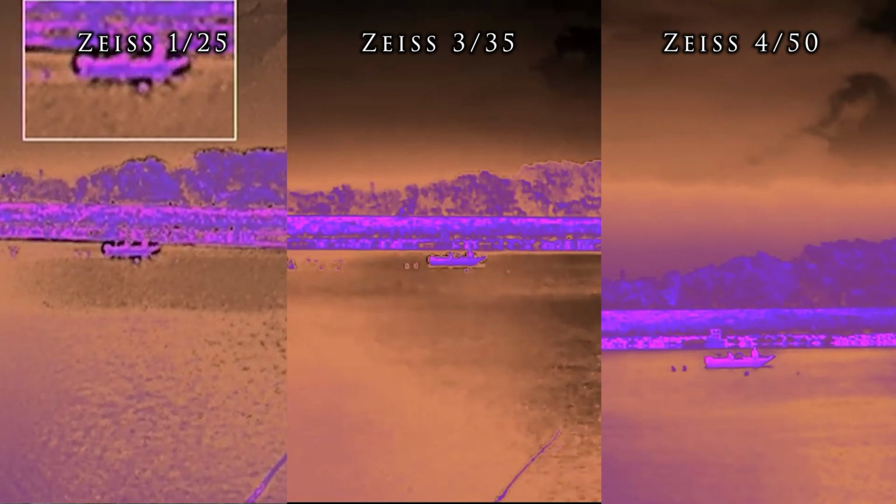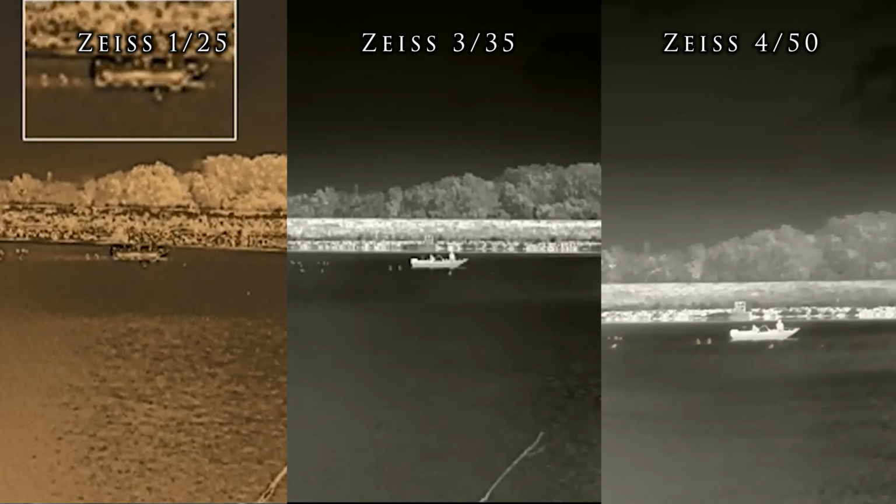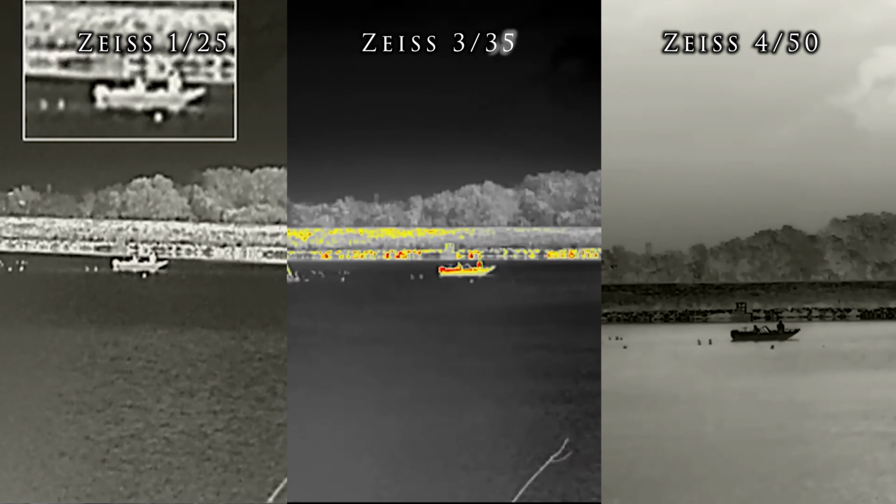Moving to long range, we start to really see the limitations of the lower end 388 sensor. The 450 offers a much cleaner image, but I'm actually quite surprised how well both the 125 and 335 are keeping up when we compare these images side by side.